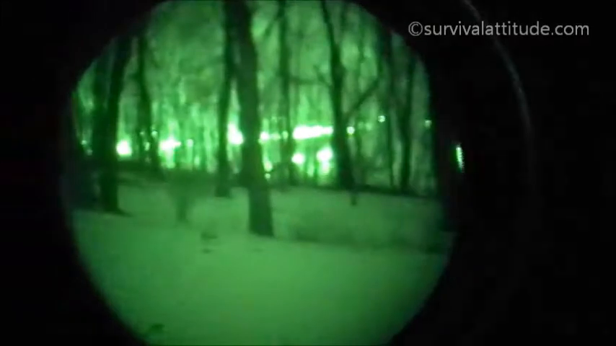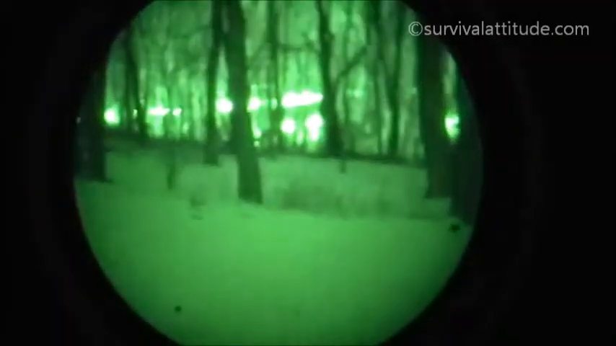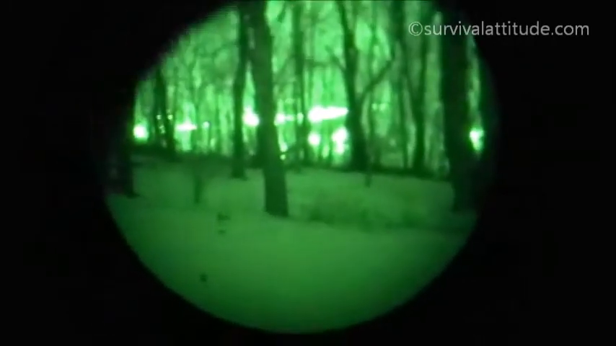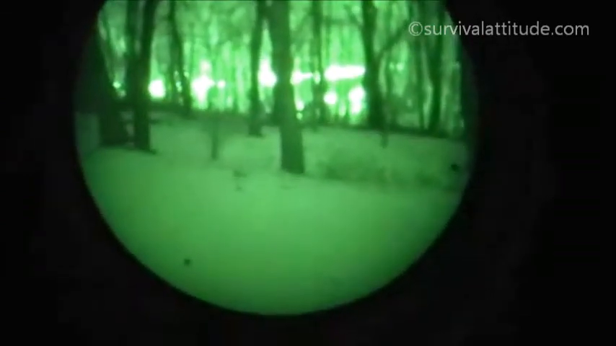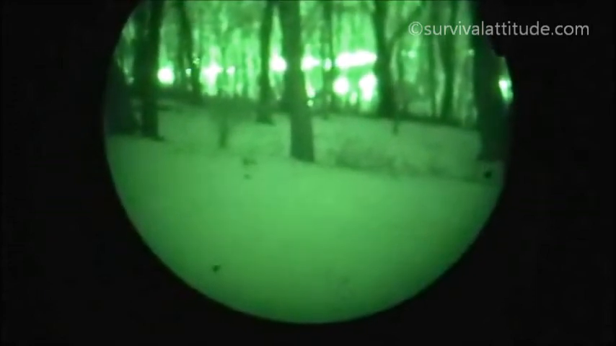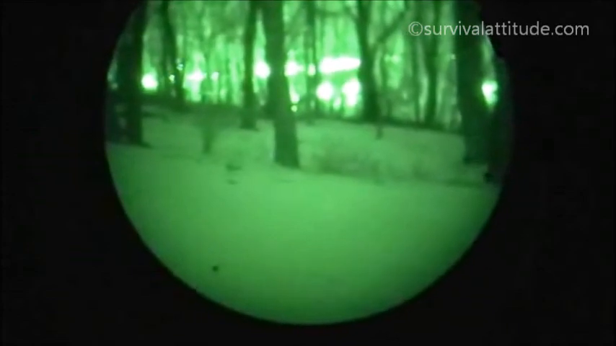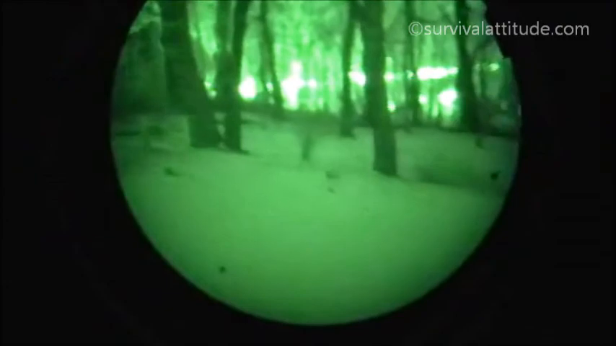Yeah, I can see some lights far away. With this thing I can see all of the lights far away, but at least I can see what's in front of me, and I can run to safety if I had to, or in return I could take care of the enemy. So it depends on what you're looking at this thing for, but it's a great piece of equipment. Highly recommend this to anyone who might be involved in nighttime operations.